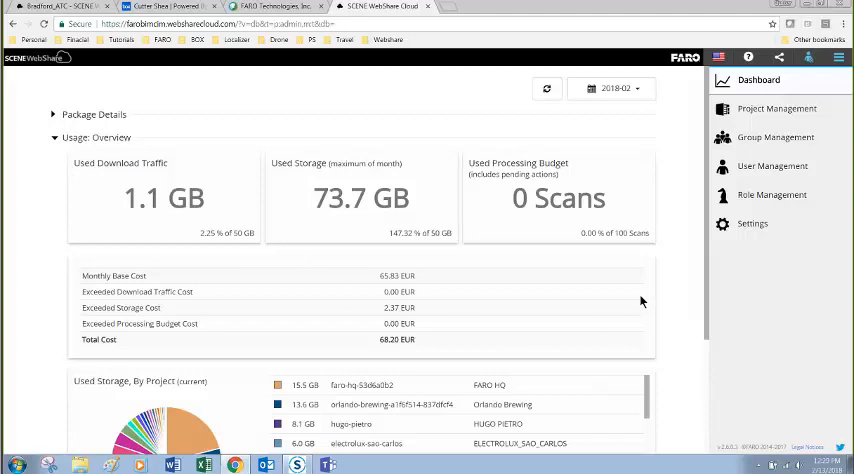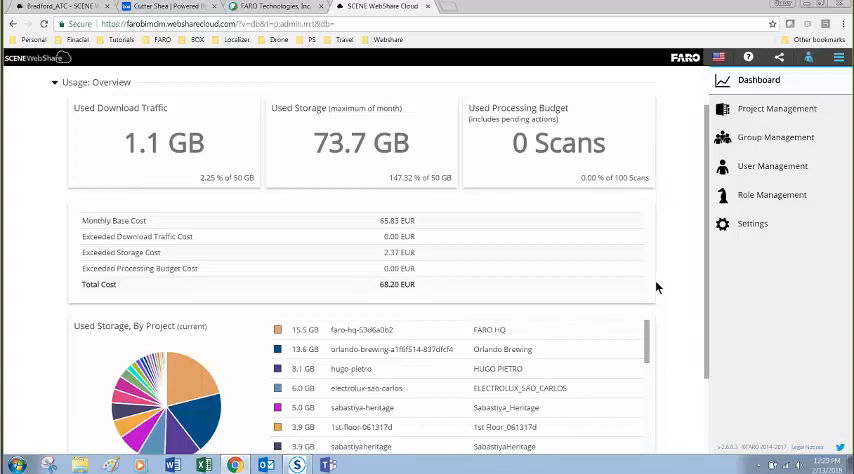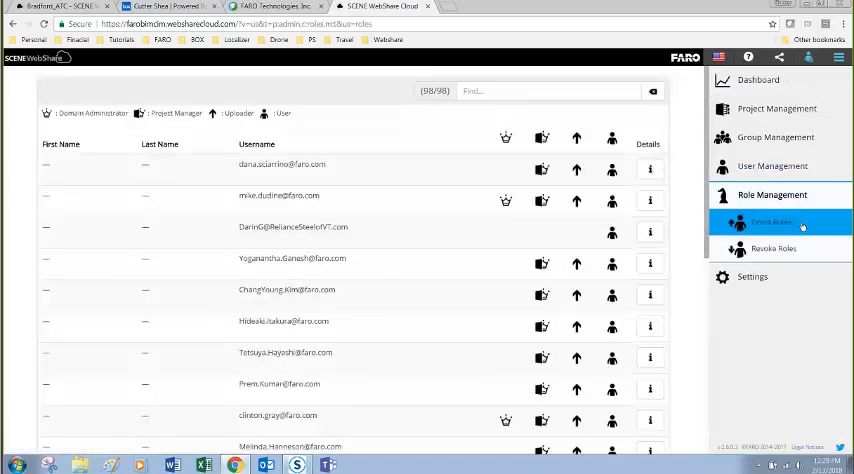From the administrative side, this is the admin page where data can be viewed and download info and traffic details can be viewed. This is also where users can be invited to WebShare. Their roles can be granted or revoked: viewers, uploaders, or full admin.